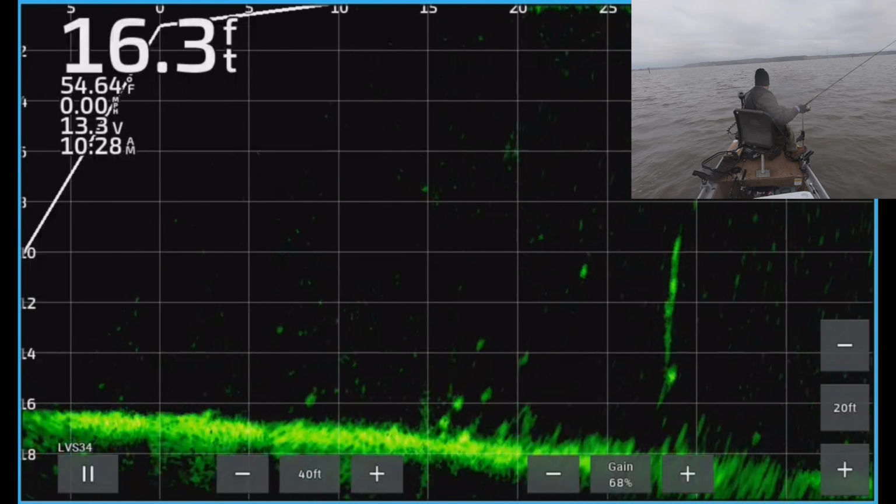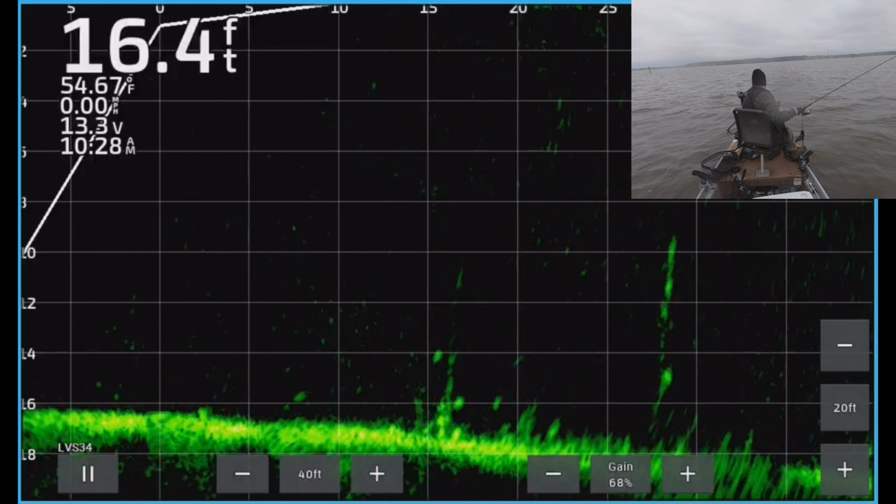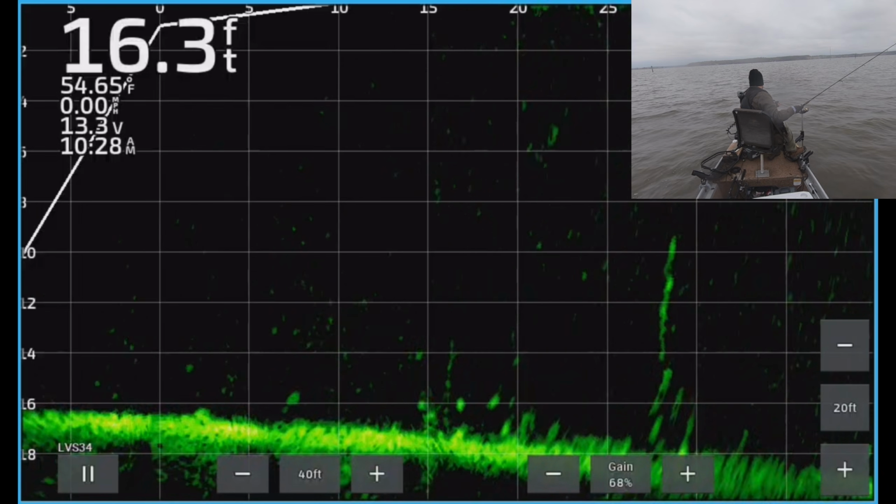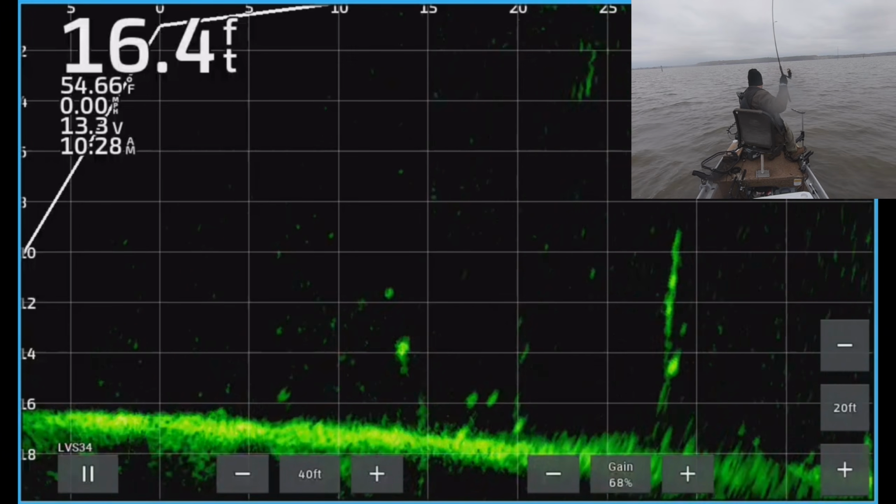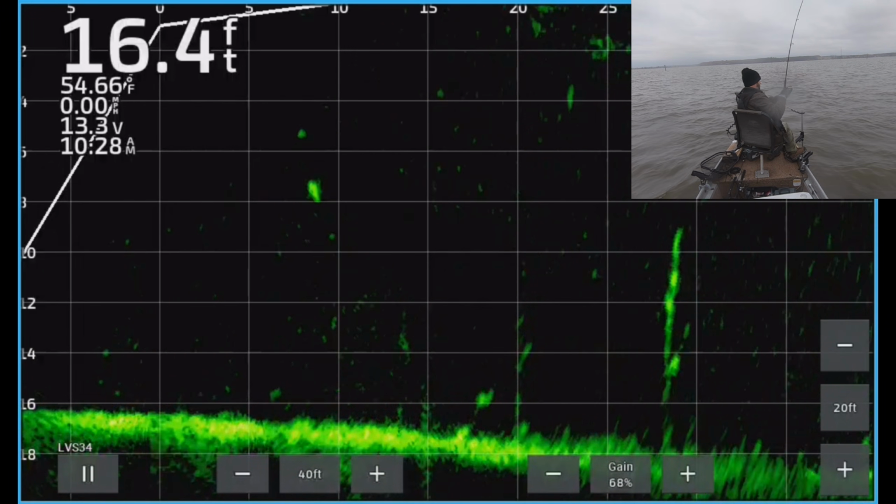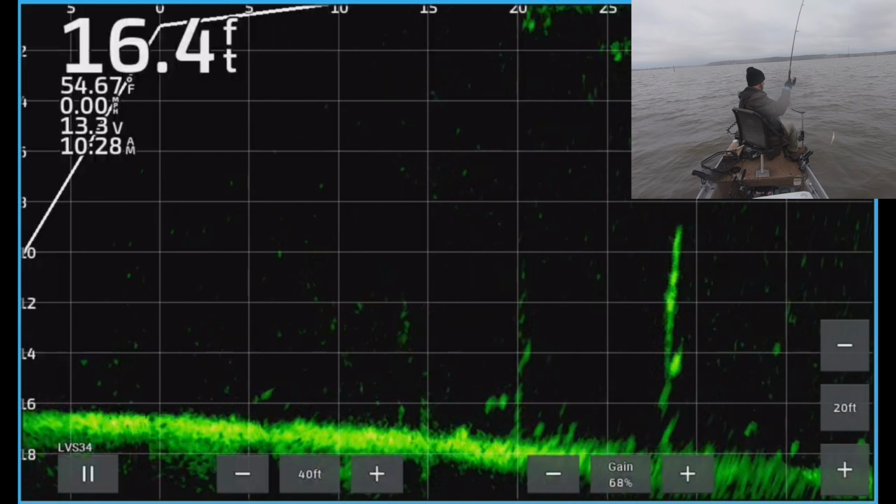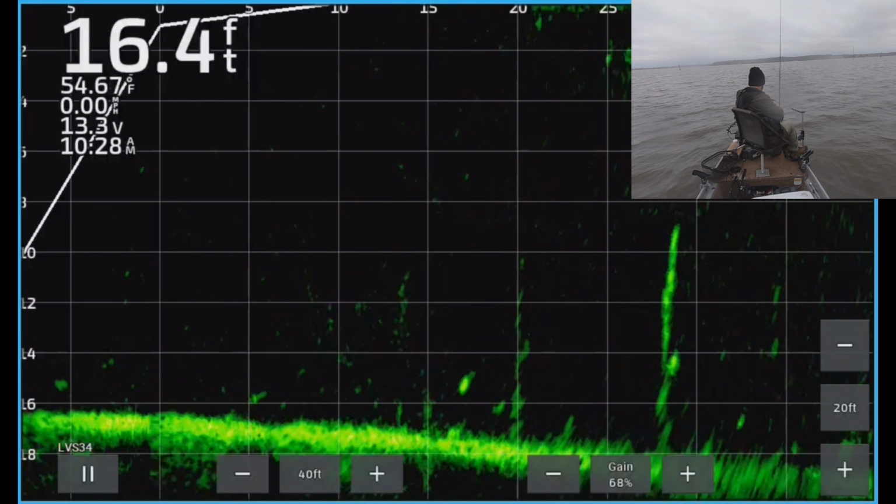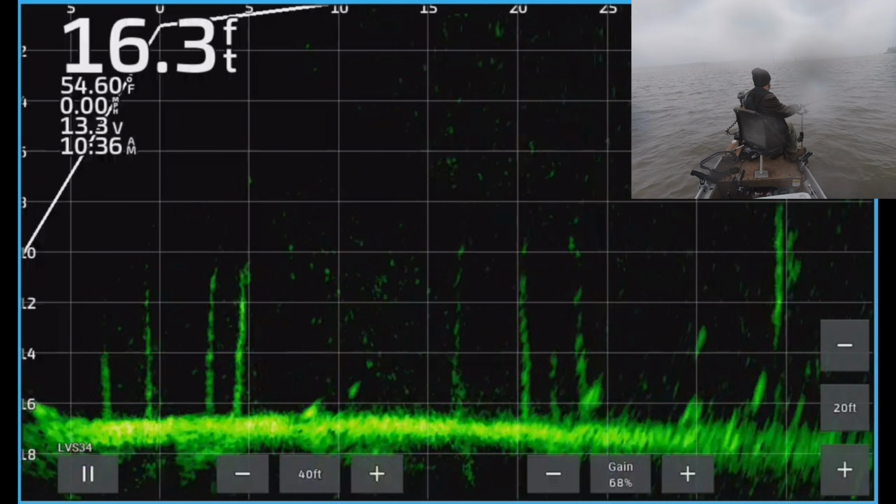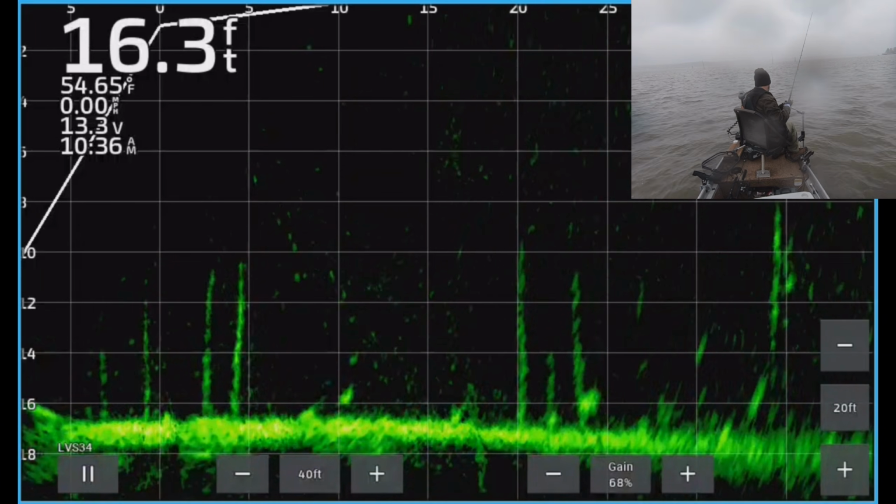Oh man, I spooked that. That was a big mark. He got spooked a little bit. I don't know why. I wasn't moving that fast. There comes one following. There he is. Some of these fish, I think, are just half asleep or something, and then if all of a sudden they see a jig near them, it kind of wakes them up and scares them.